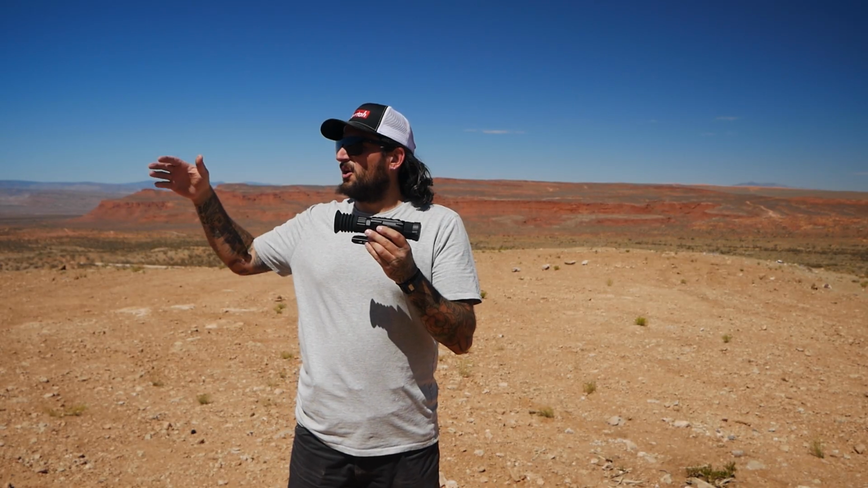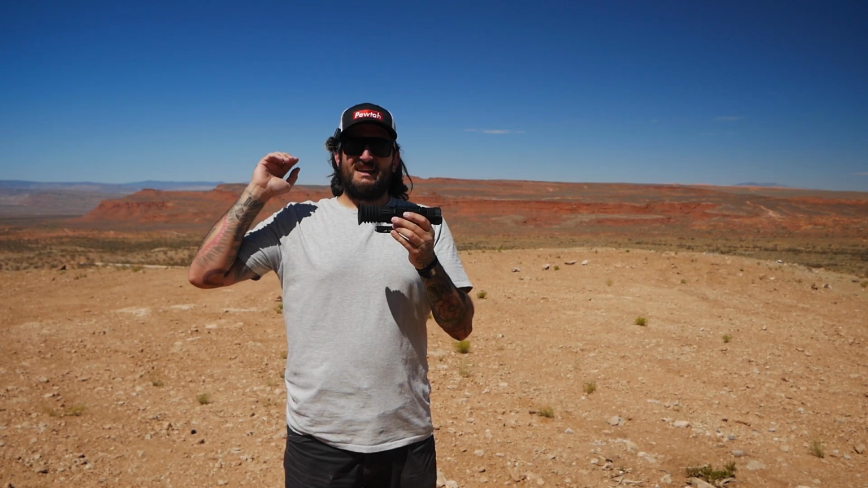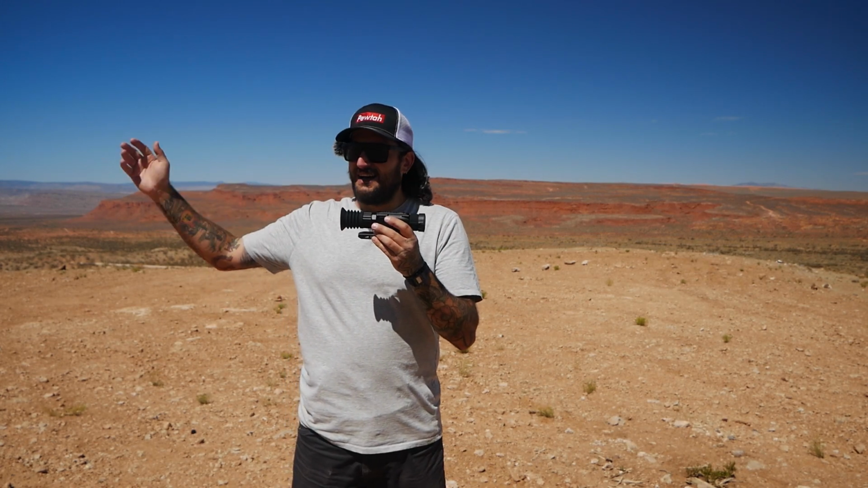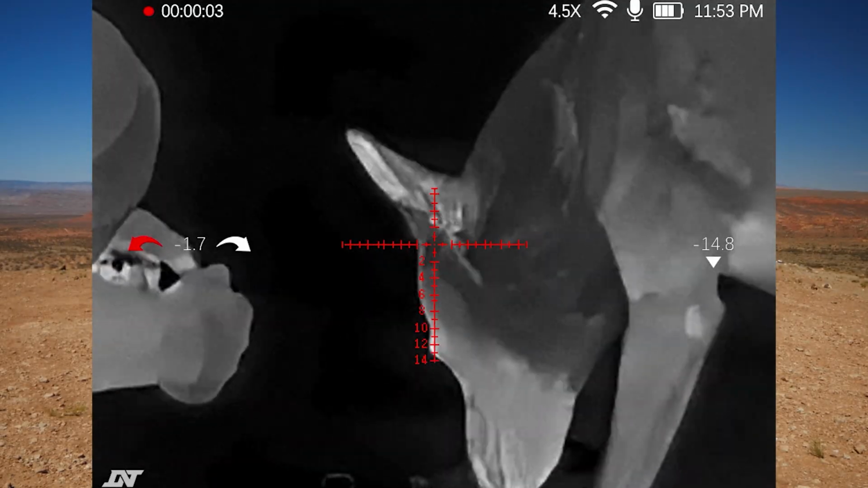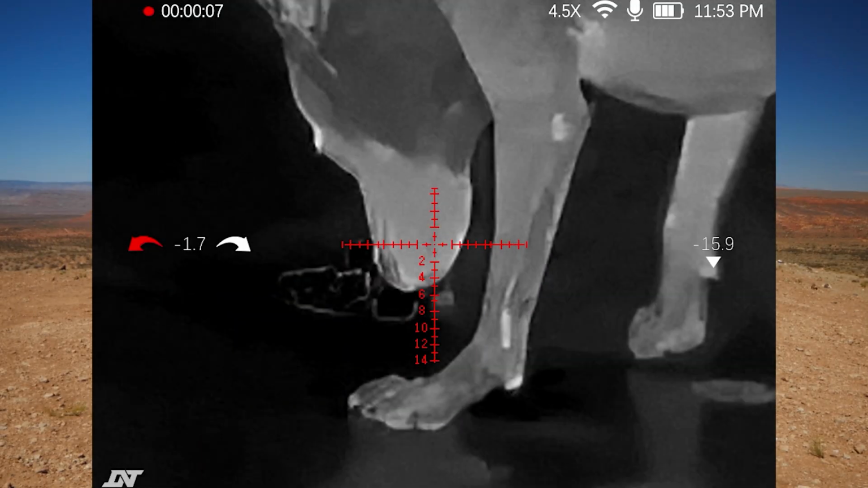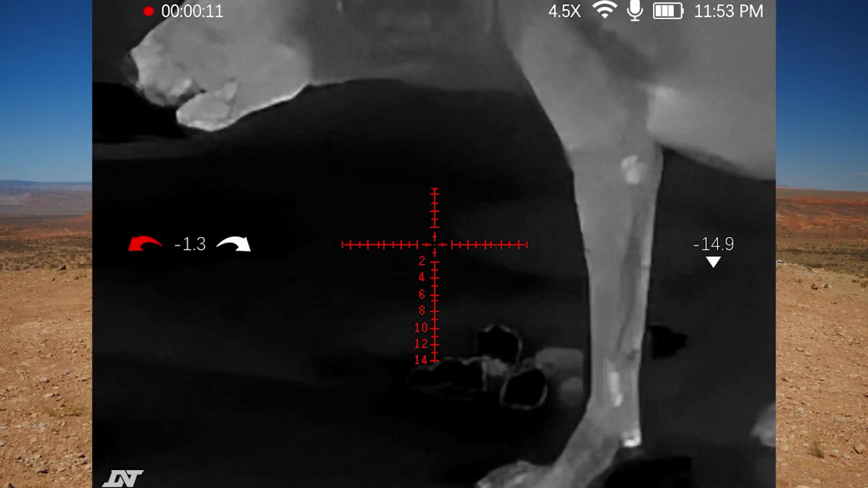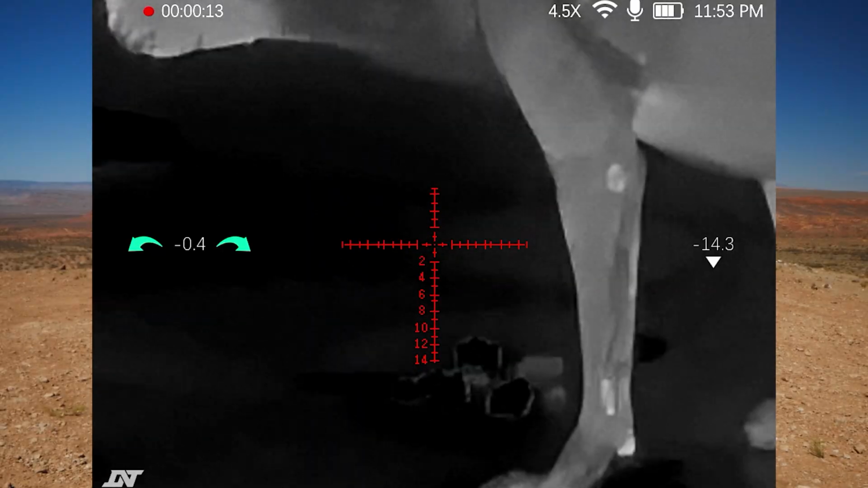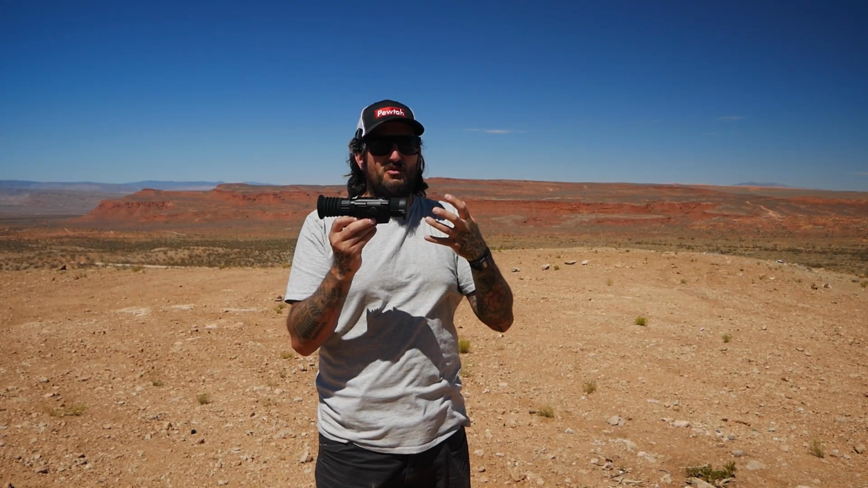If I had a farm or a ranch or something like that where I needed to keep coyotes out or a wild boar or something like that, then this would definitely be on my radar. As a clip-on, I don't know if I'm crazy about it. It's kind of hard to see through my optic and then see through this. Could just be the bulky ear protection, and then these glasses are a little bit wider than normal.